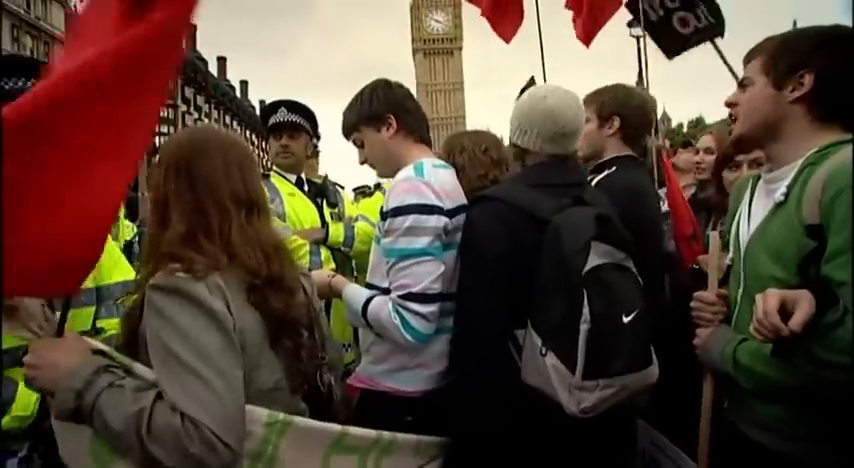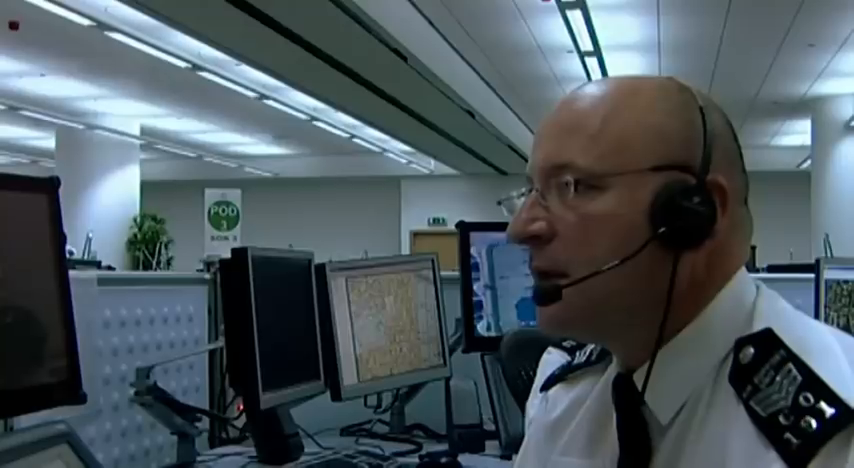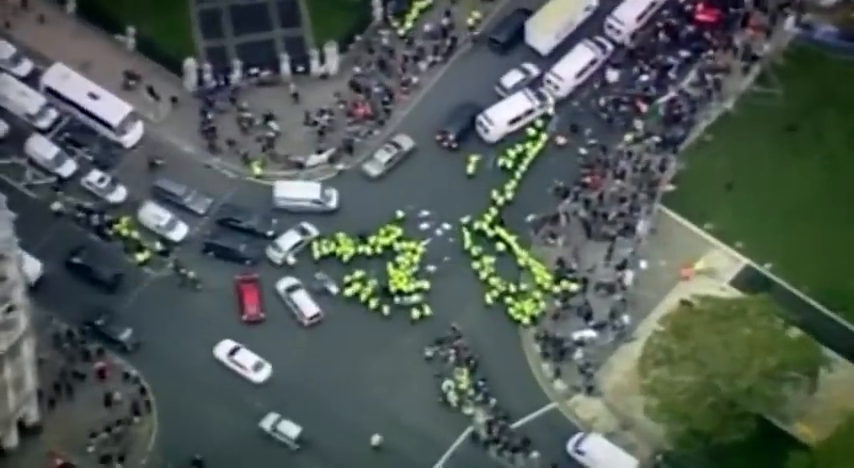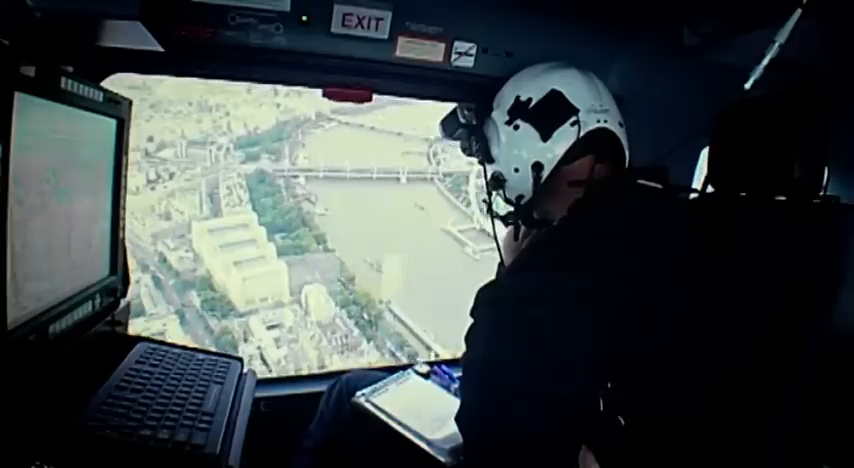Steve, we're just on the phone to Lima. This is what the police feared. Protesters upping the ante. None ahead. No, tighter in slightly on Parliament Square. Okay, guys. Come down, that's it in there. Down a little bit, down a little bit. It's all starting to kick off now, isn't it? Yeah. Tempers are starting to fray.